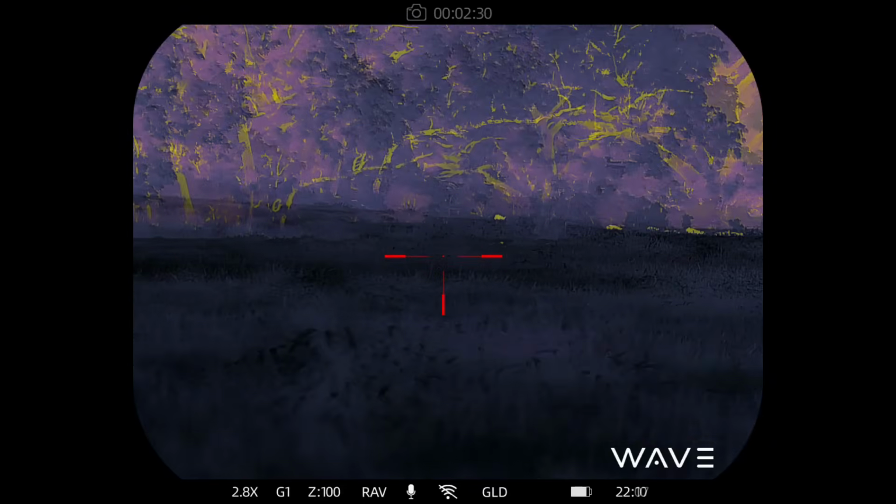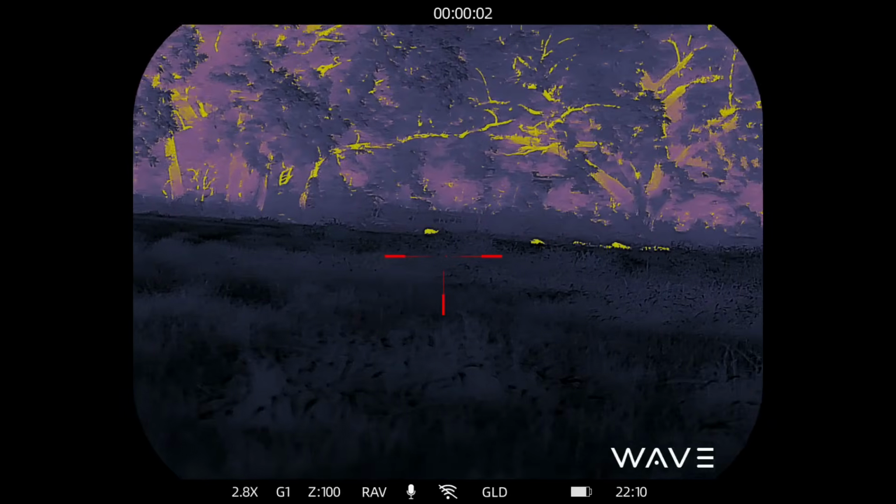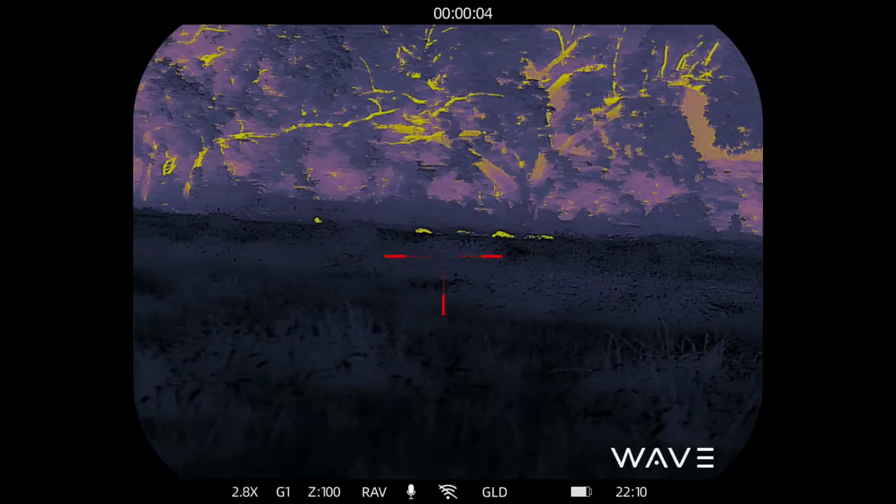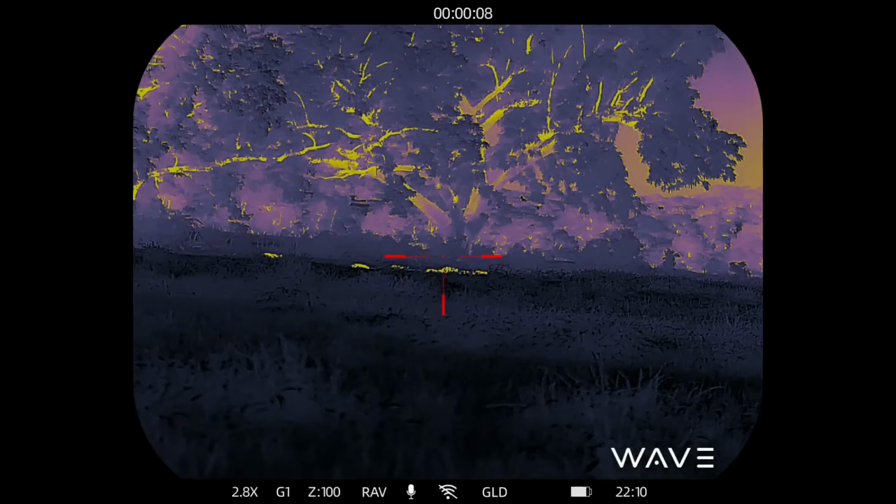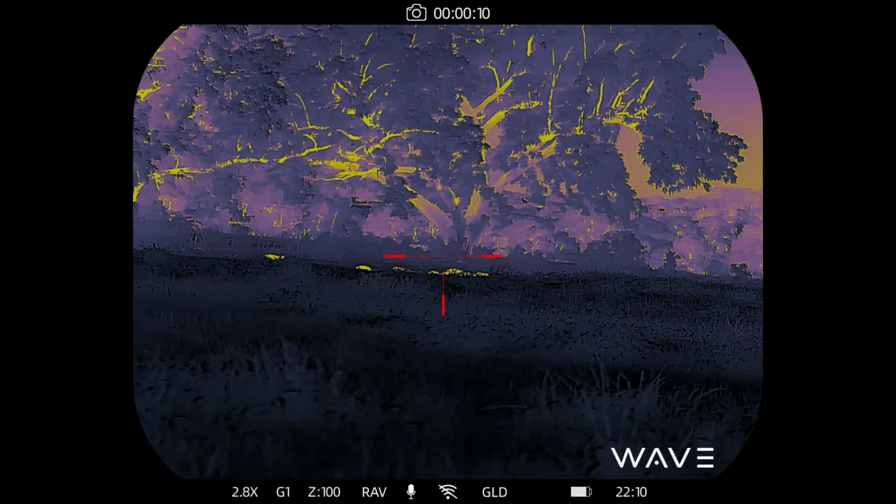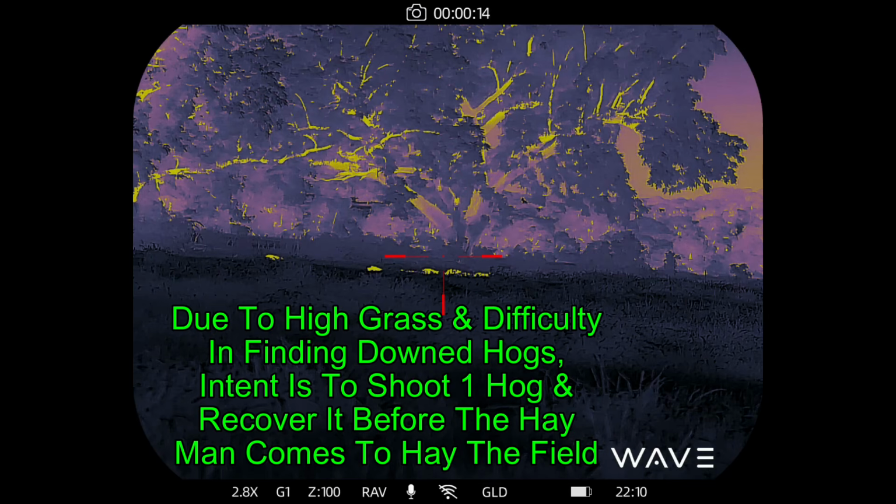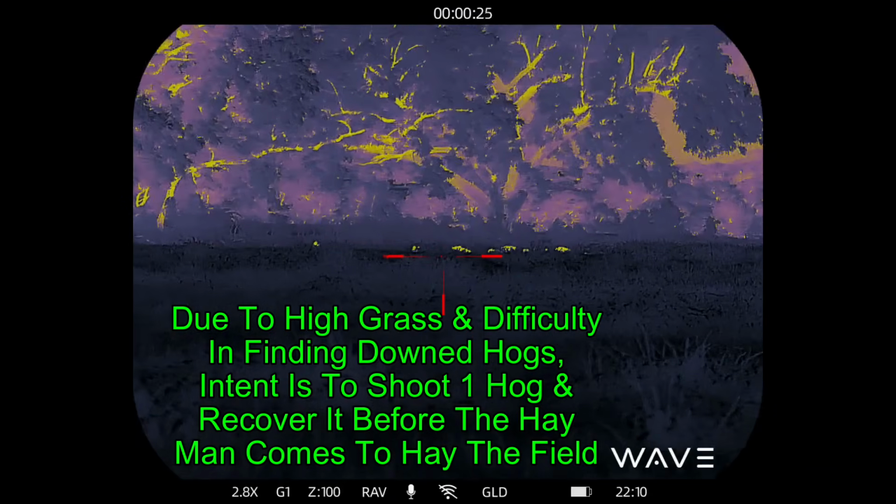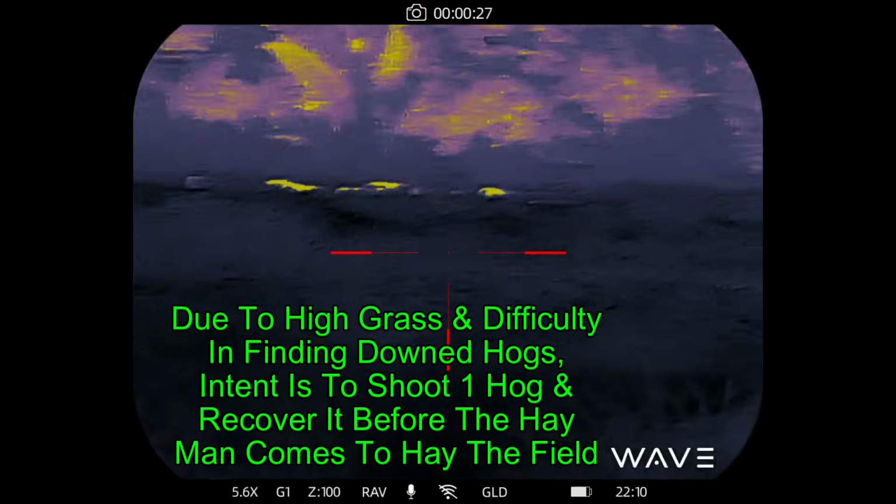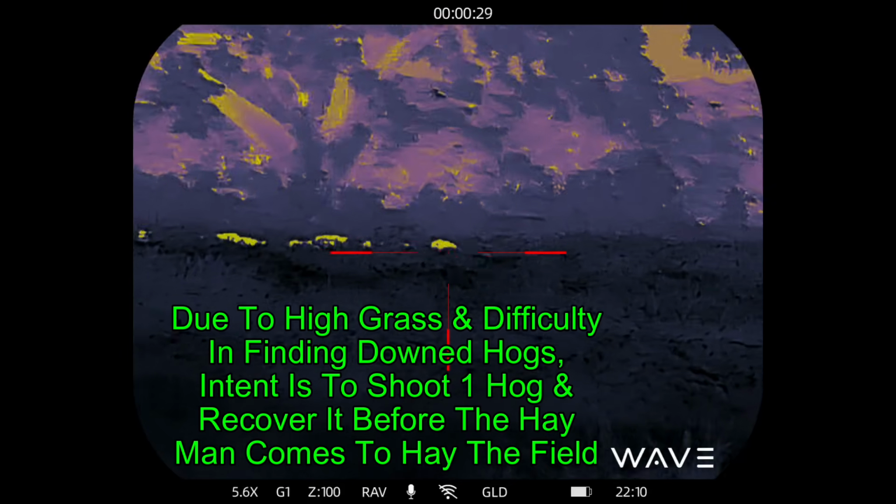There they go. Well, I hung around for a while, and the hogs appeared to come back onto my side of the property. So obviously I hope to be getting a shot at one of these hogs, but because of the high grass and especially because of the Johnson grass that's occluding my view, I'm planning on only taking a shot at one hog, watching where it falls, going and collecting it and calling it a night for this property. But that's not what's going to happen, and it's going to turn out better and worse than expected.